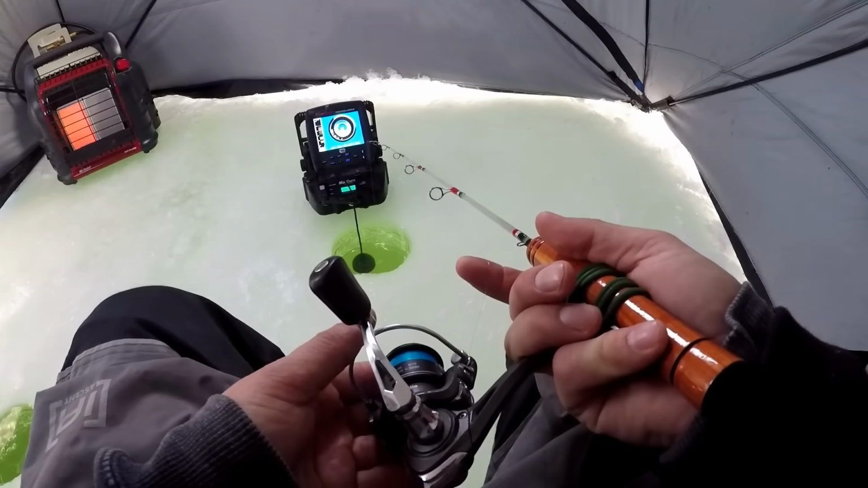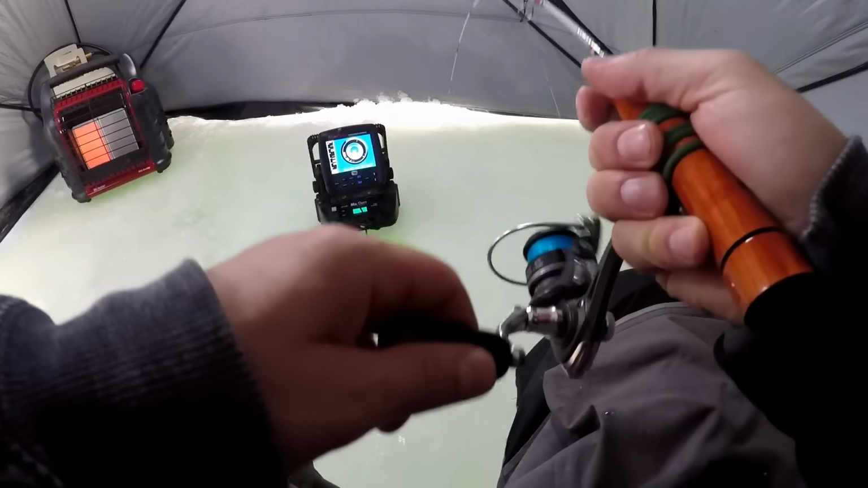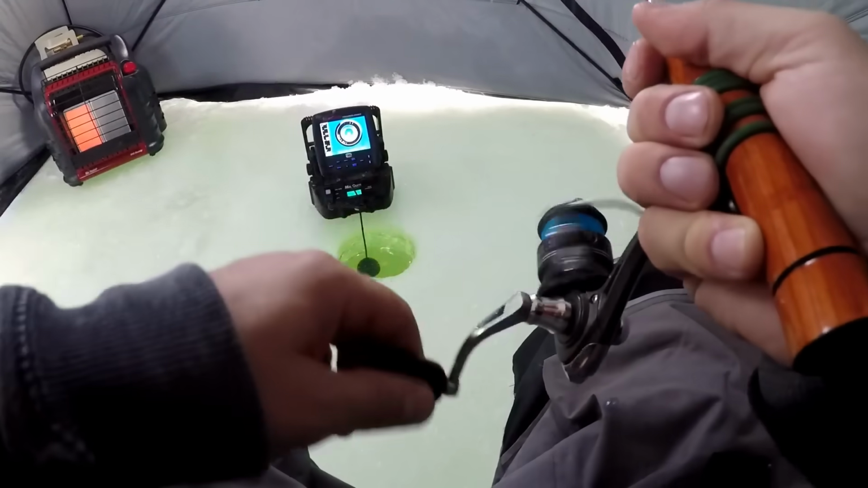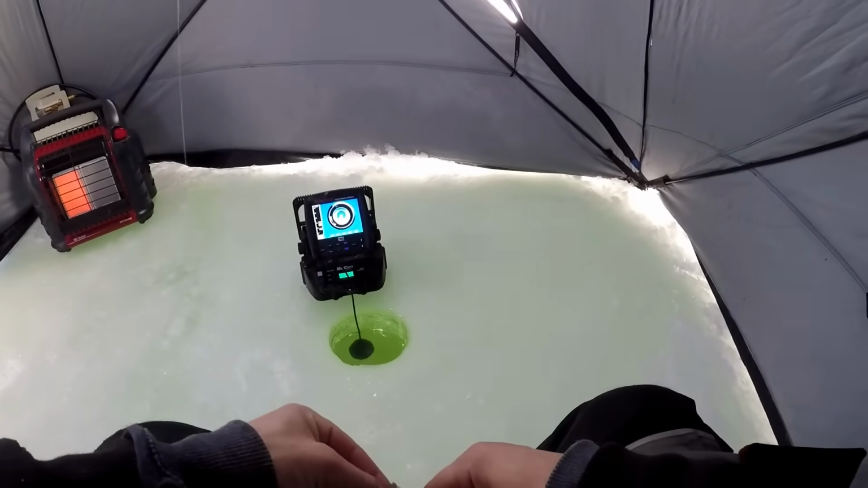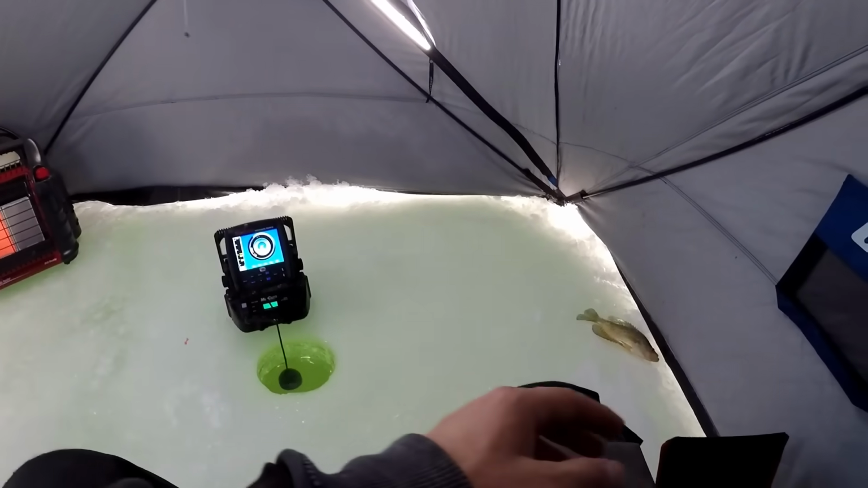Well, they're coming up fast. That was fast. I don't know if that's a perch or bluegill, but oh, it's a crappie. Look at that. It's a nice crappie. Look at that guy. Alright. Well, you know what? I'm keeping some fish today, you guys.